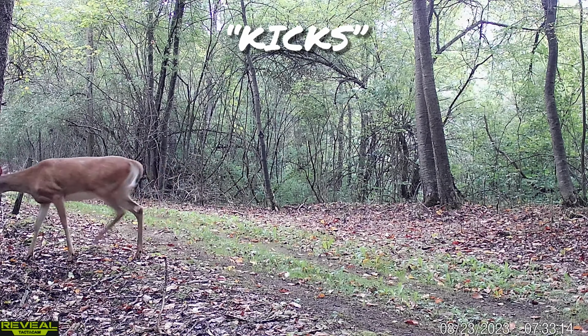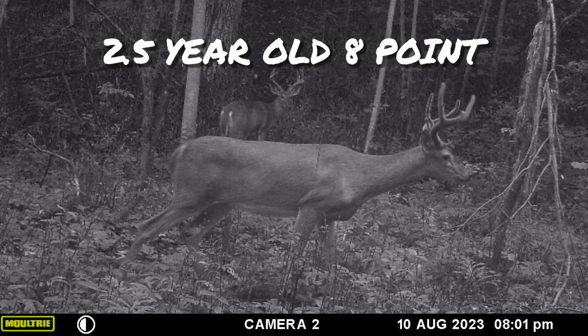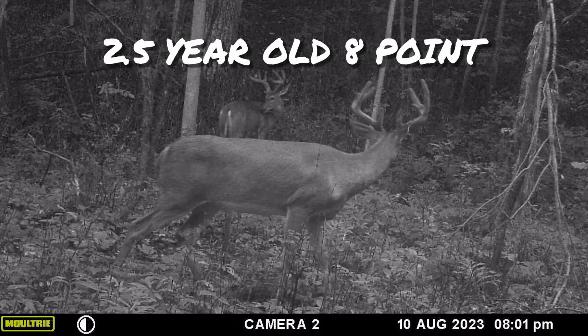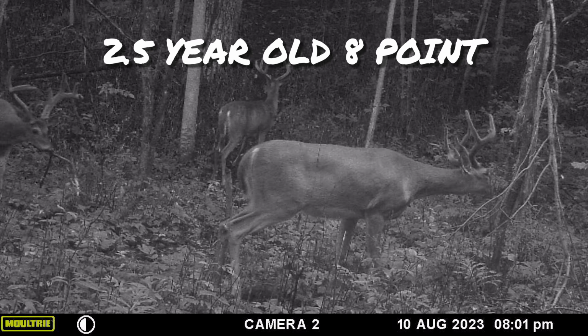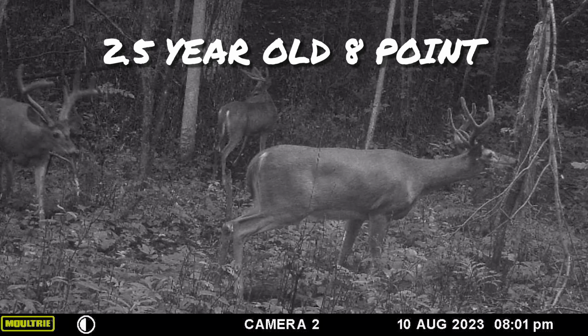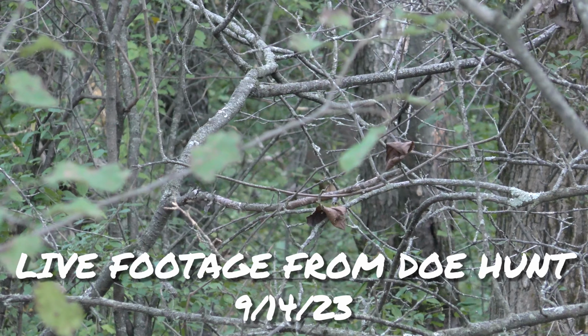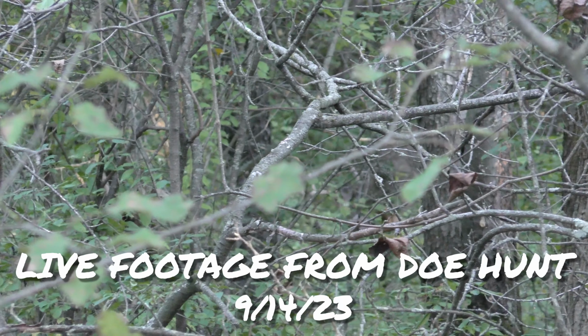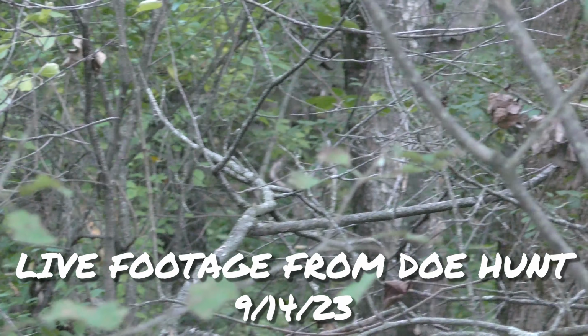It is a nice deer, but I figure it to be 2.5. Out there in Medina, they grow some studs because it's that flatland, corn-fed deer situation, and these deer get big out there. And I just think this is a young deer that has a lot of potential for the future. So I'll bet I'm gonna pass him unless I'm really desperate for a deer late in bow season. He's gonna get the pass.